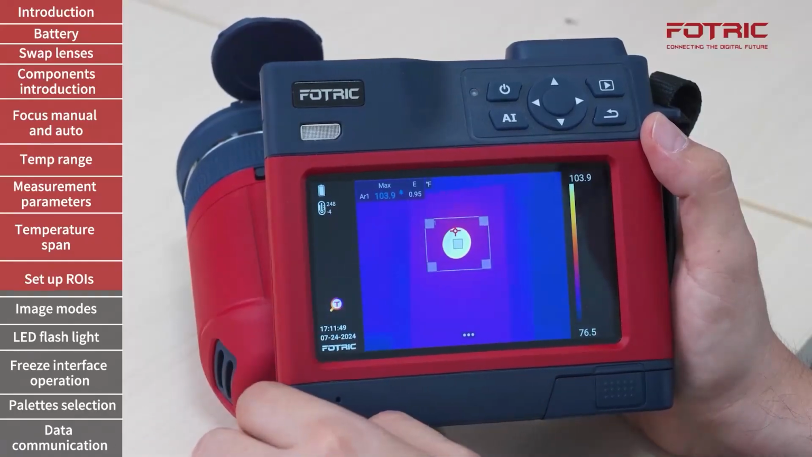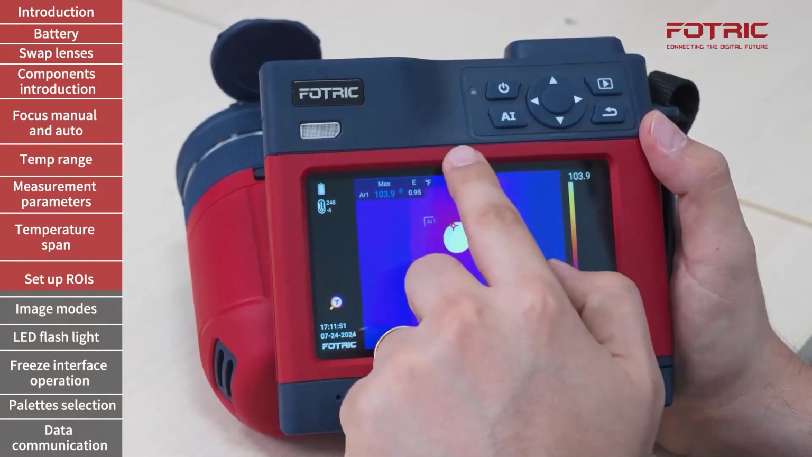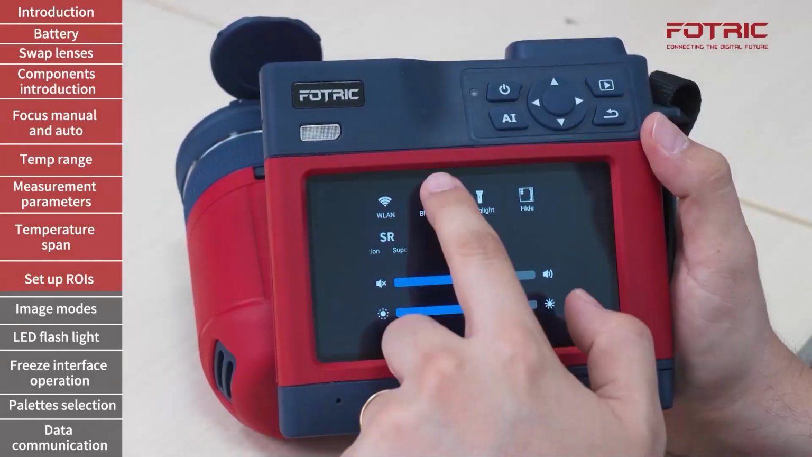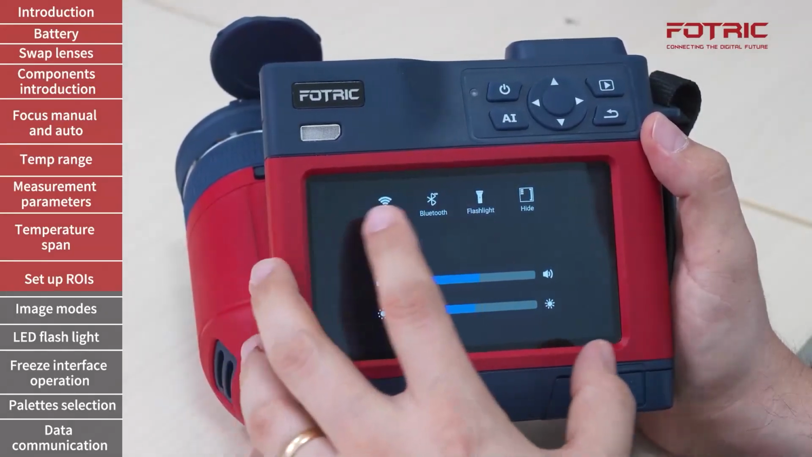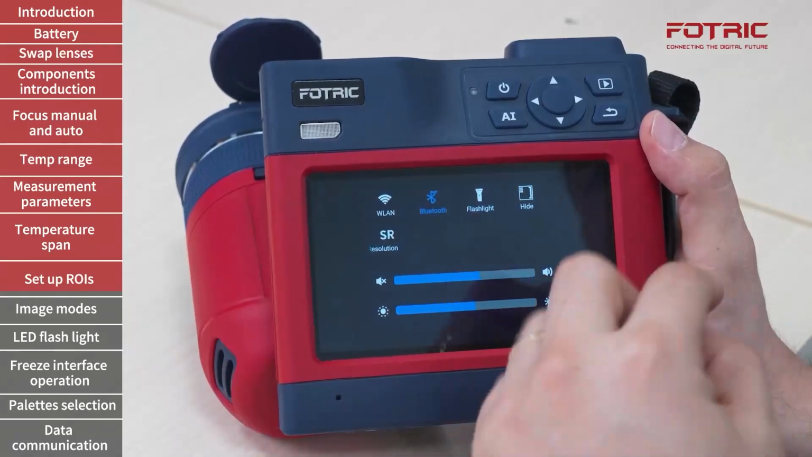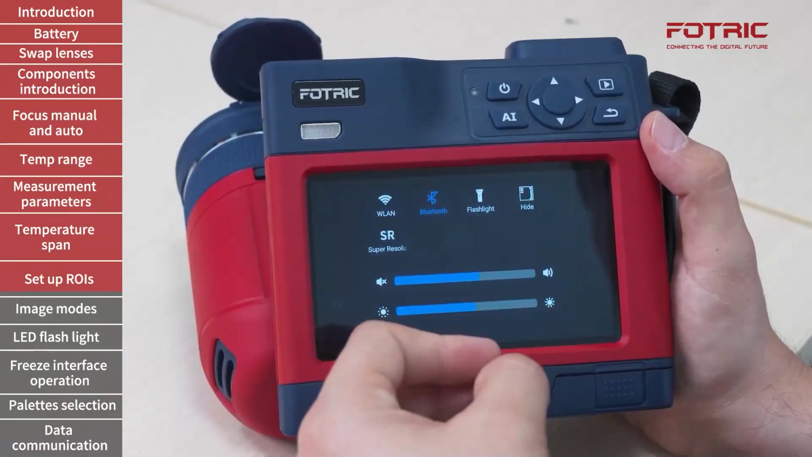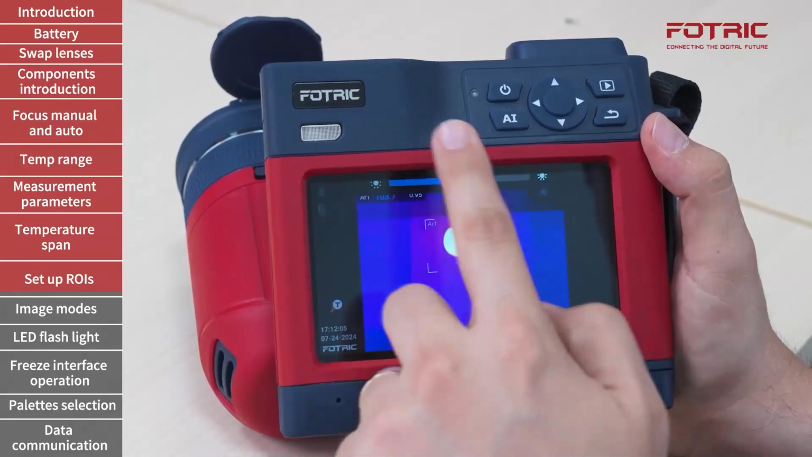the sound right there. You probably saw that when I scroll down, there's a Bluetooth button right here. When tapped right there, the camera will turn on the Bluetooth and it will automatically search for earphones that have been connected, where I can also listen to these alarms.